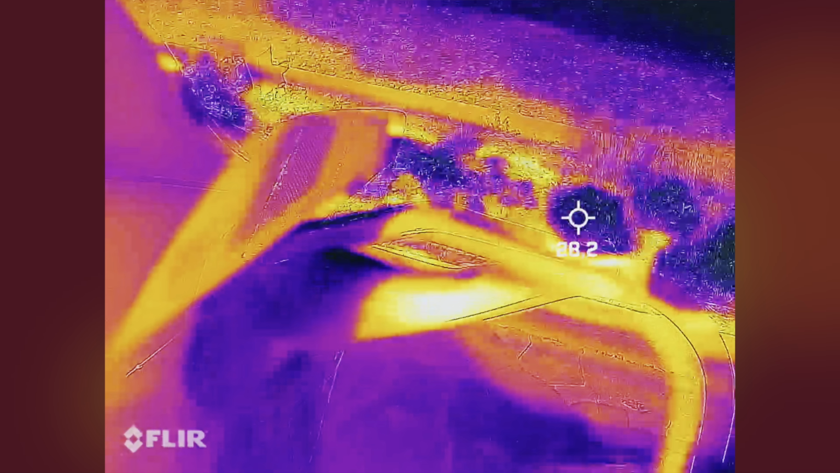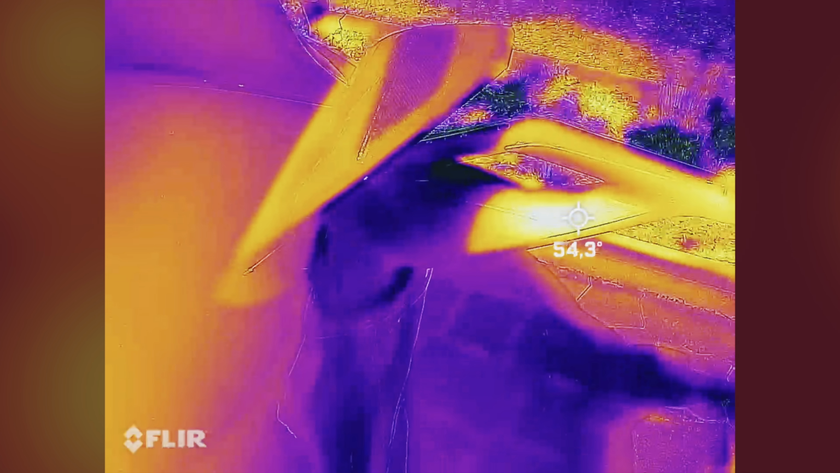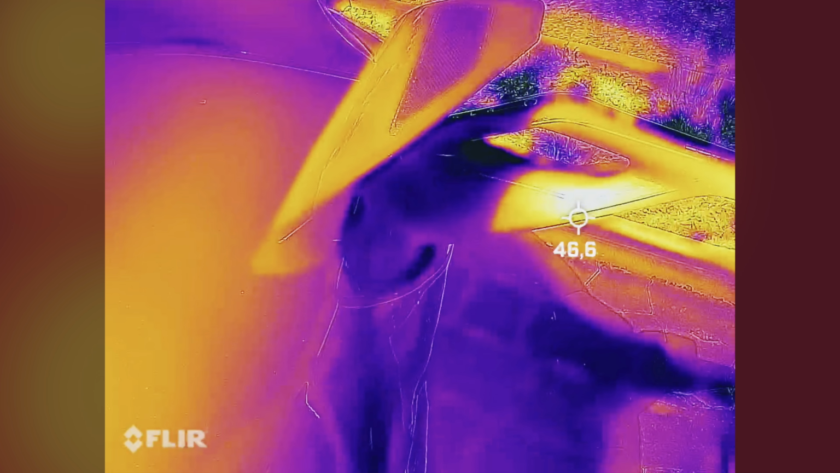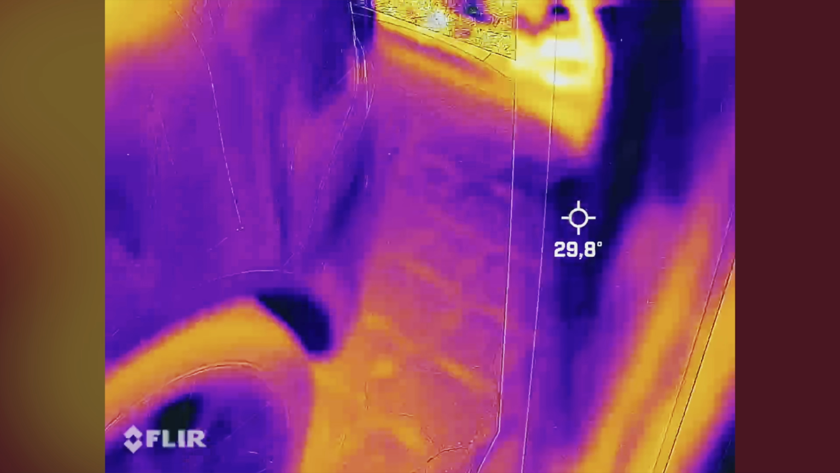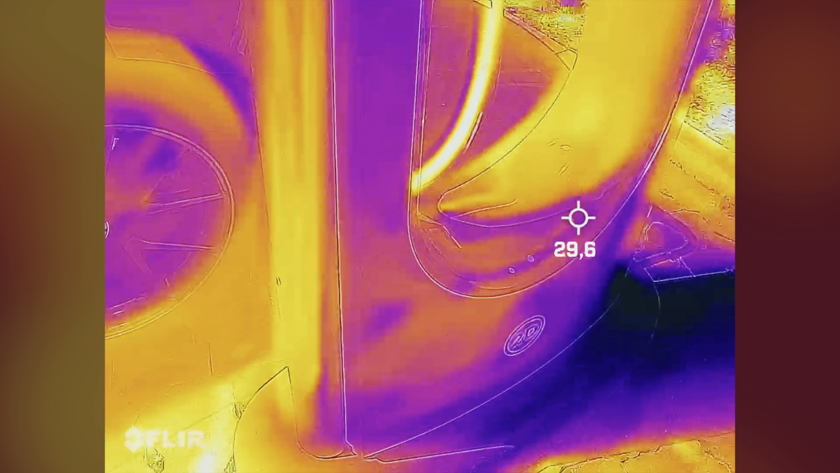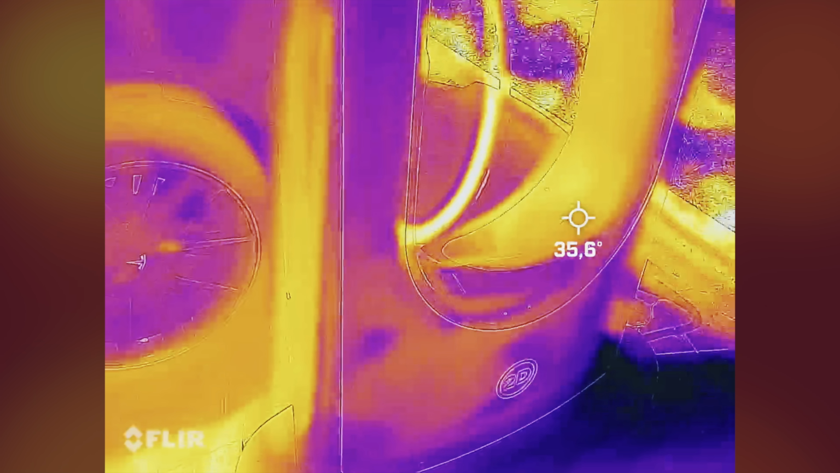And look at the shadow from the charging flap, what's it called? It looks like on the handle, because it's reflective, that you get some of the sun reflecting back on the camera. And down here we have the cooling, the water cooling part is inside.